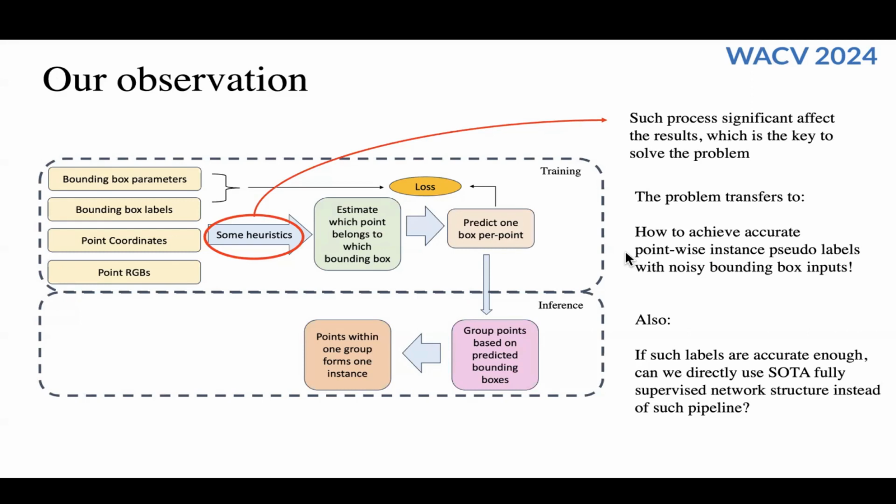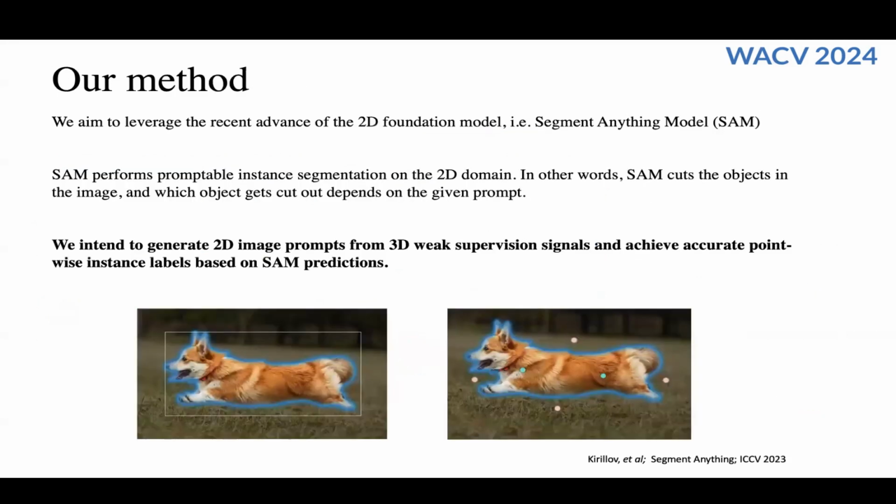The reason previous work's performance drops very much when a noisy bounding box exists is this step. Our method is to use a large 2D foundation model, Segment Anything. Segment Anything is able to take prompts as input and output a mask.